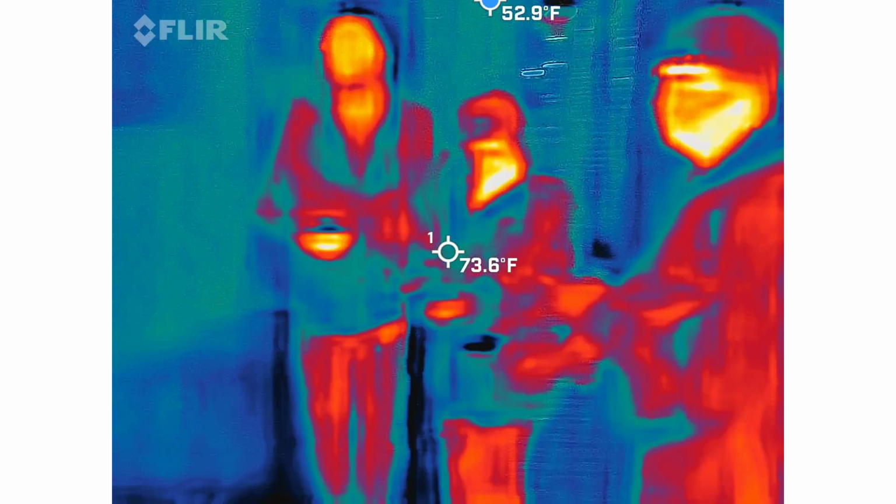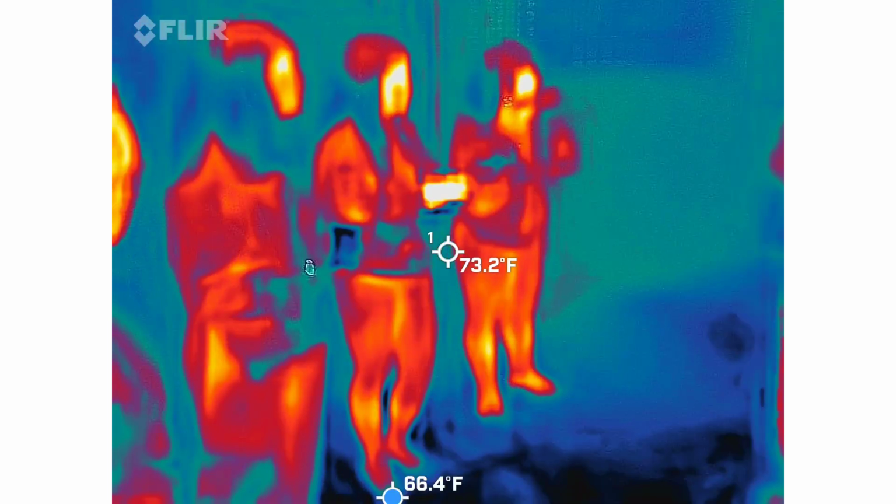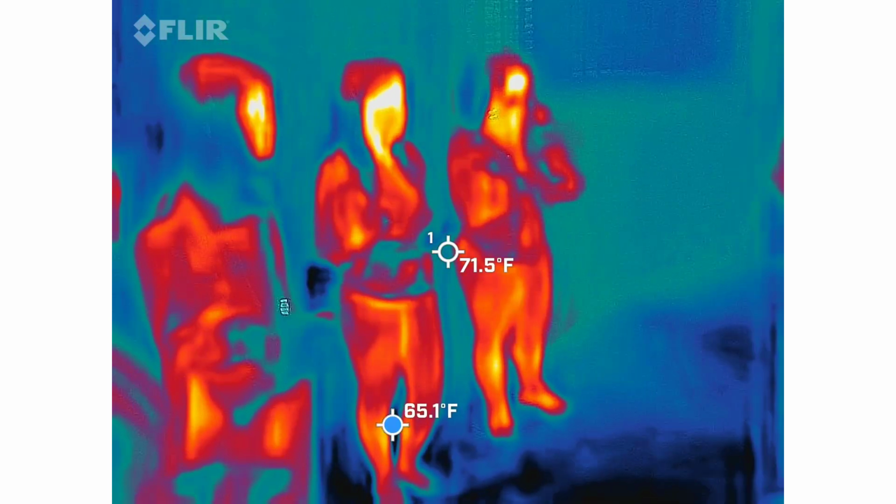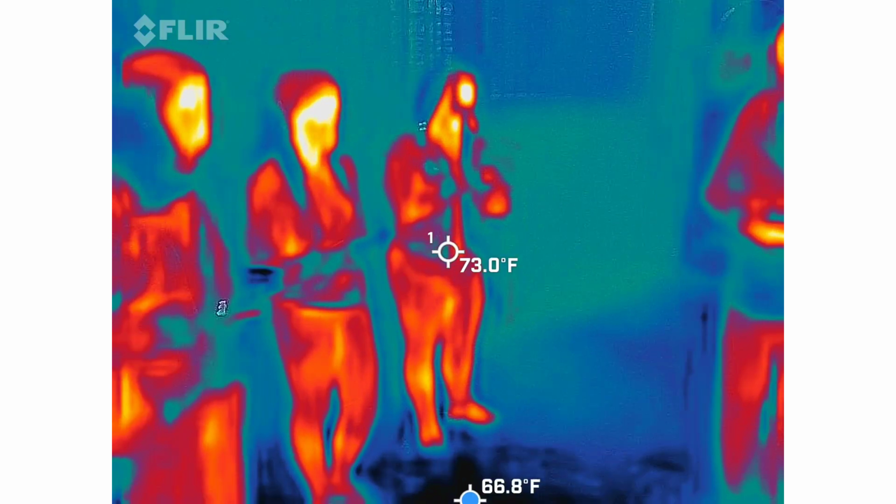Just hold that button in the very front of it, next to the lens in the front. See the little button? It'll be on it. Yep. You squeeze it until it shuts off. And then you hit it again, and it'll turn right back on again. And I have more batteries. We're going to need to swap you out here soon, I'm sure.